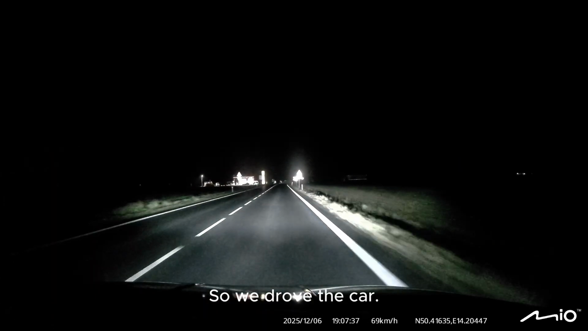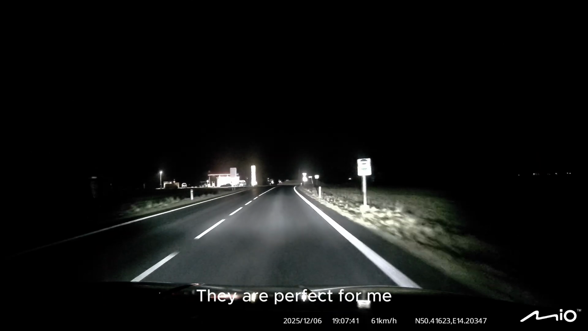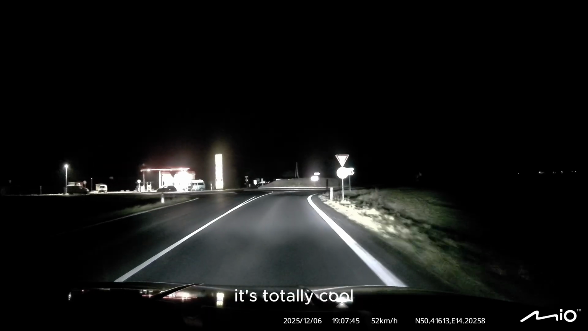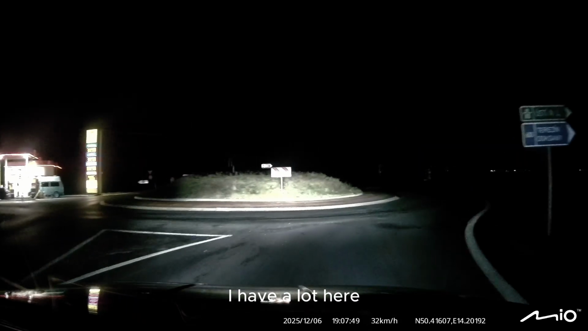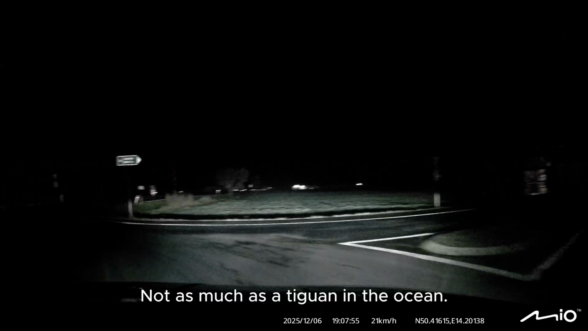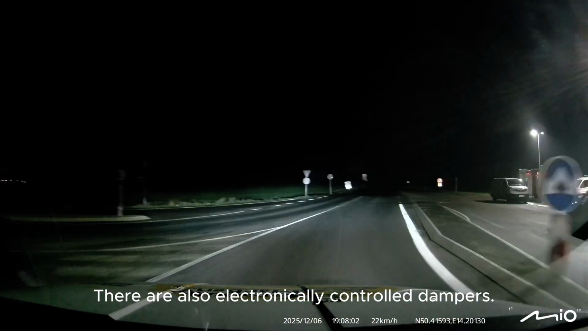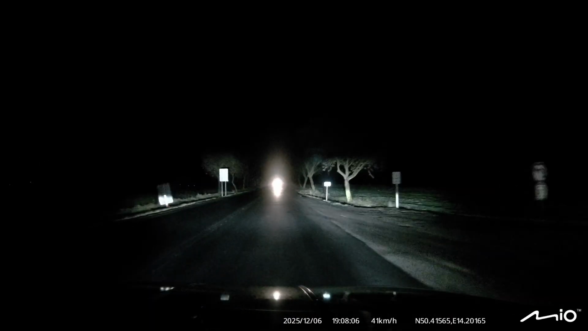So we drove the car. The seats in it are perfect for me. There aren't that many settings, but it suits me exactly. It's totally cool. I have mechanical buttons. I have a lot of settings here, not as many as a Tiguan, but enough. There are also electronically controlled dampers, but nowhere did I find out much about how it works.